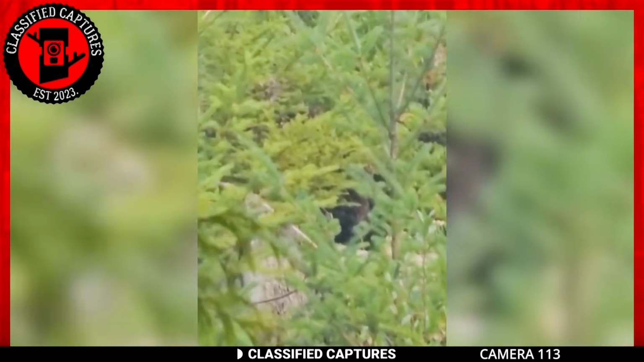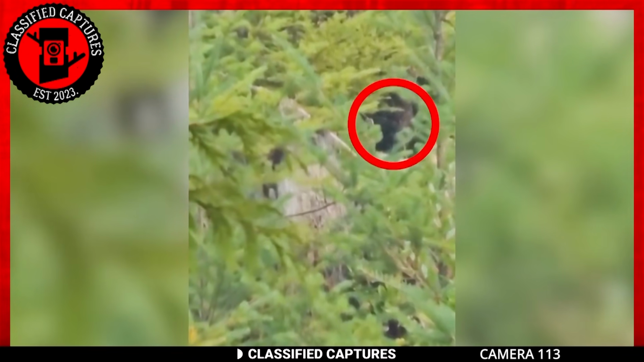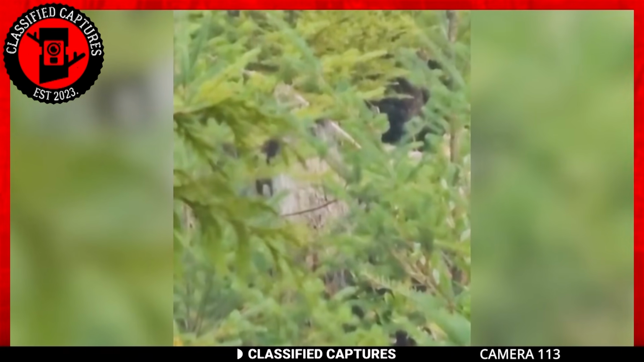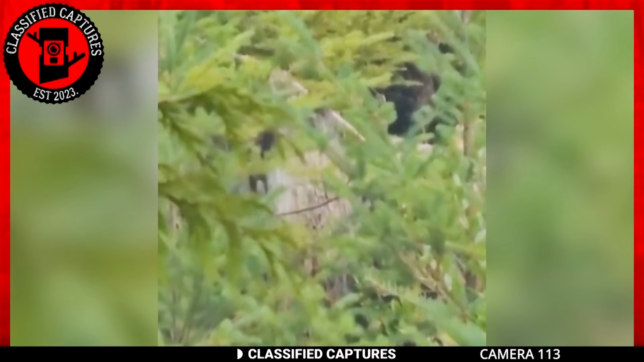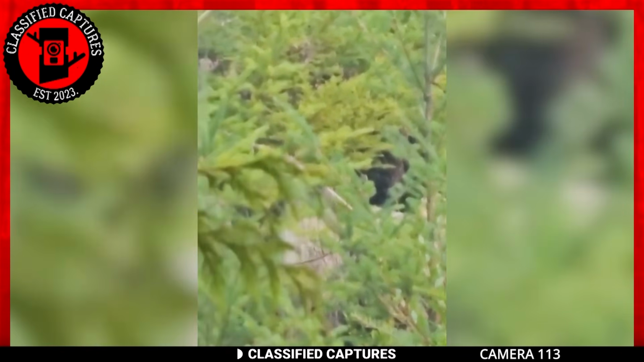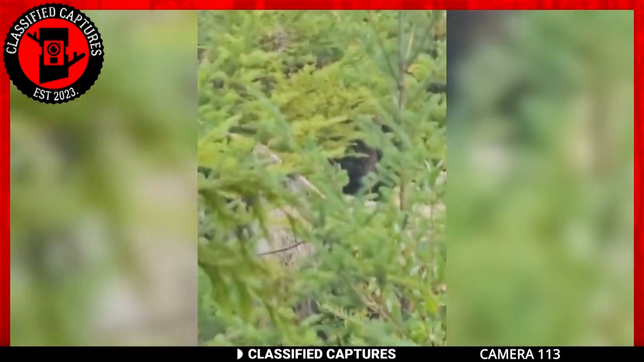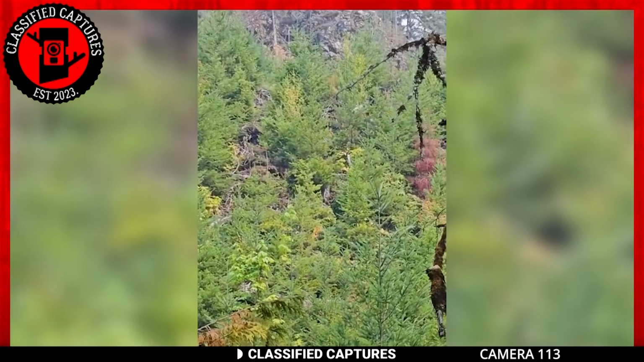Upon closer examination, it became evident that this entity possessed dark fur and a substantial size. Initial thoughts of it being a bear or perhaps a gorilla crossed the hiker's mind. However, the remarkable height of this creature raised intriguing questions. Could it be, as some speculate, a potential sighting of the legendary Bigfoot? Like many such encounters, this footage fuels the ongoing debate about the existence of cryptids like Bigfoot. What are your thoughts on this compelling footage?